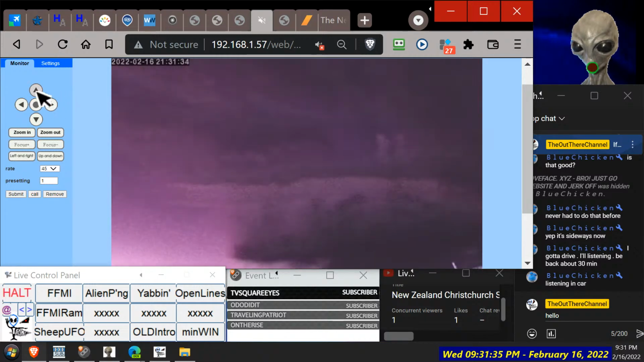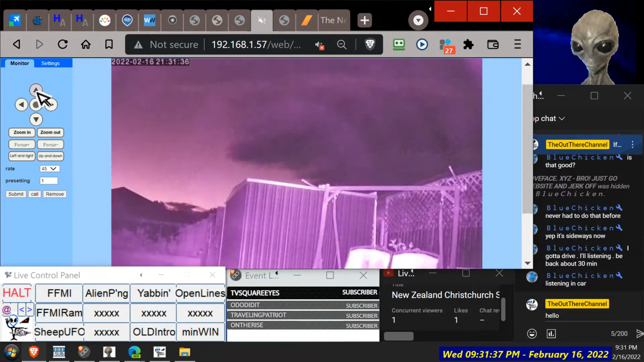So we should be able to go straight up and down. That cloud there looks like a rain cloud though, doesn't it? It's got to be careful we don't get a little shower cloud come through. It does happen. Lasts 5 minutes and then disappears again. So there is some ambient light there. I might go and put on another light, see what happens. Be back in a minute.